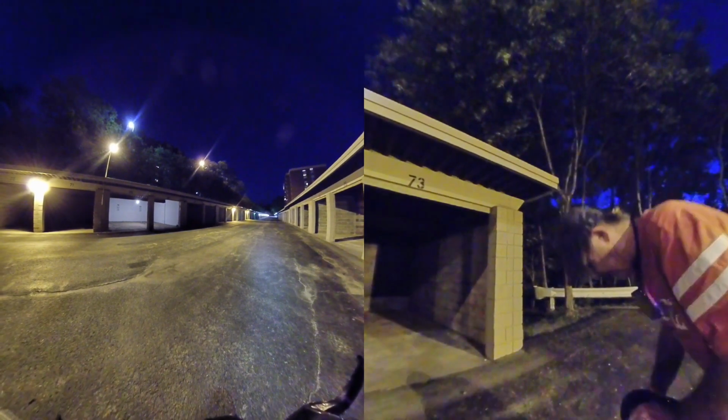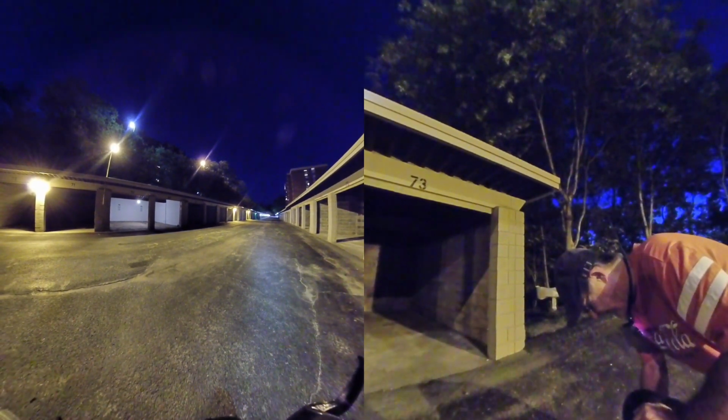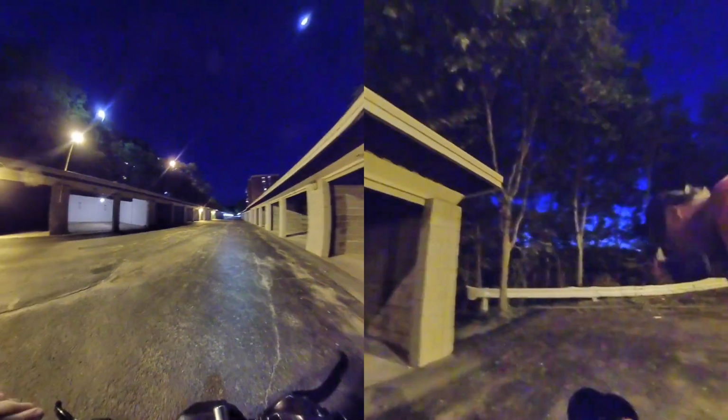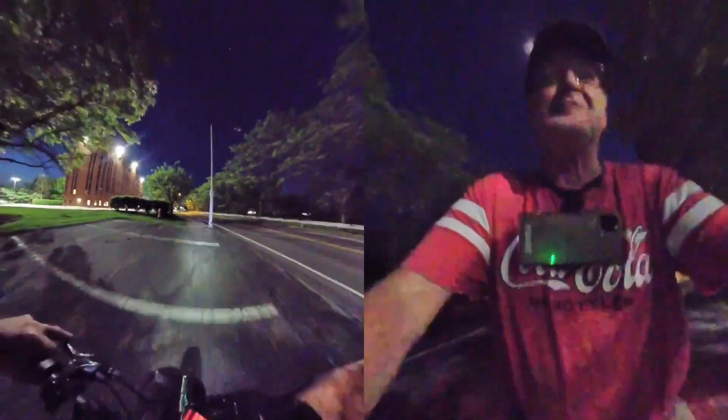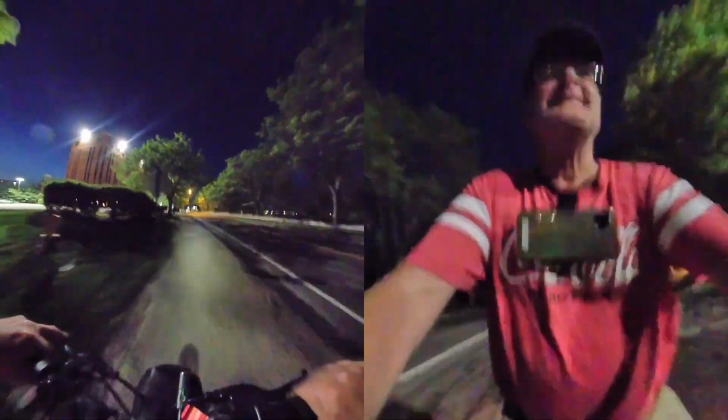Alright there everybody, we're out here with a little night ride. The Jetson Bolt Pro. You know, the Jetson, you got to do a little bit of pedaling when you get on this hill up here. But after you get to the level part, you're home free.